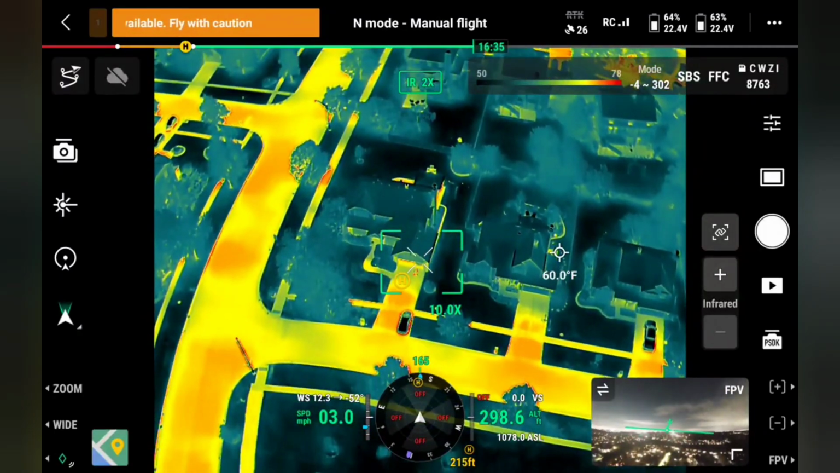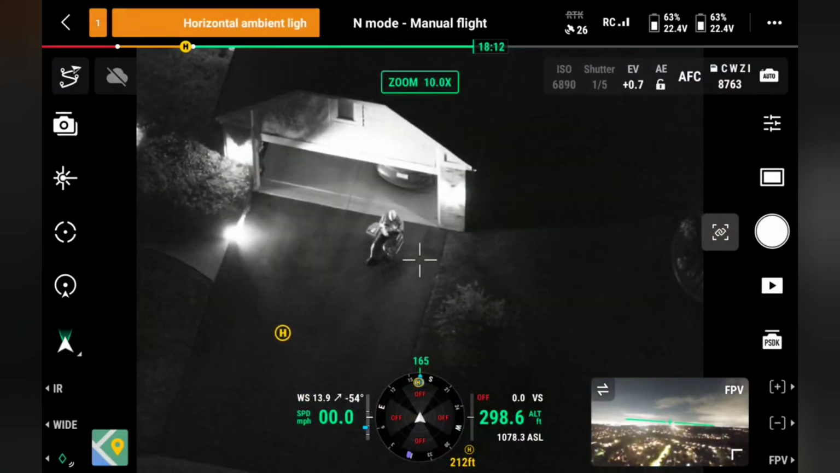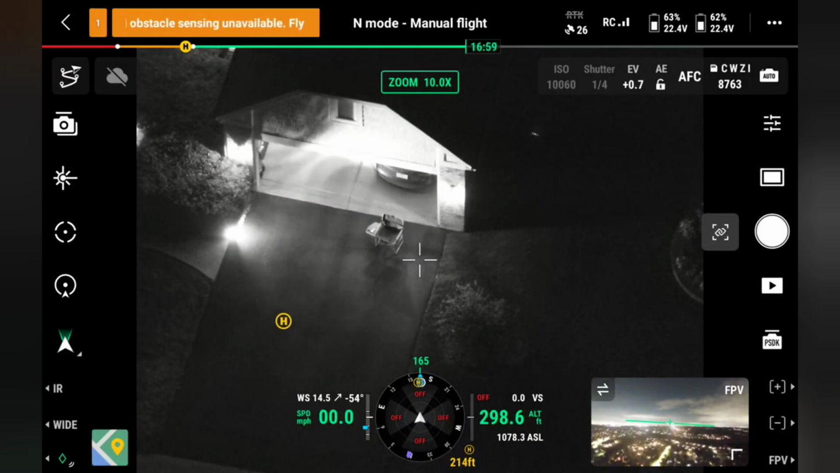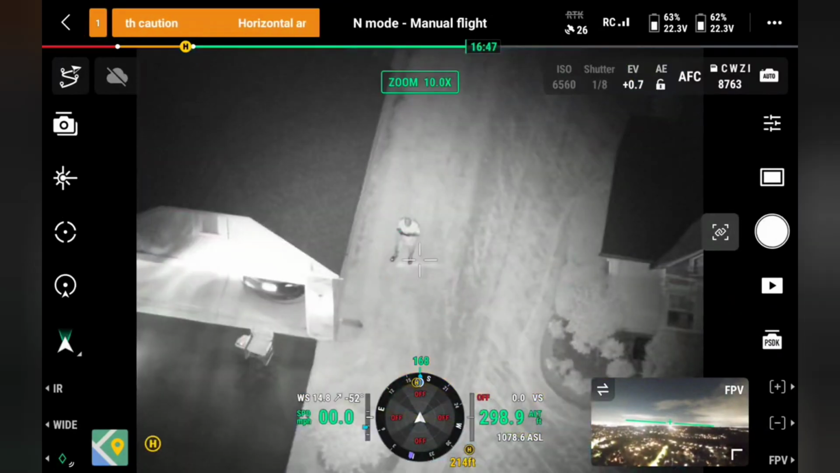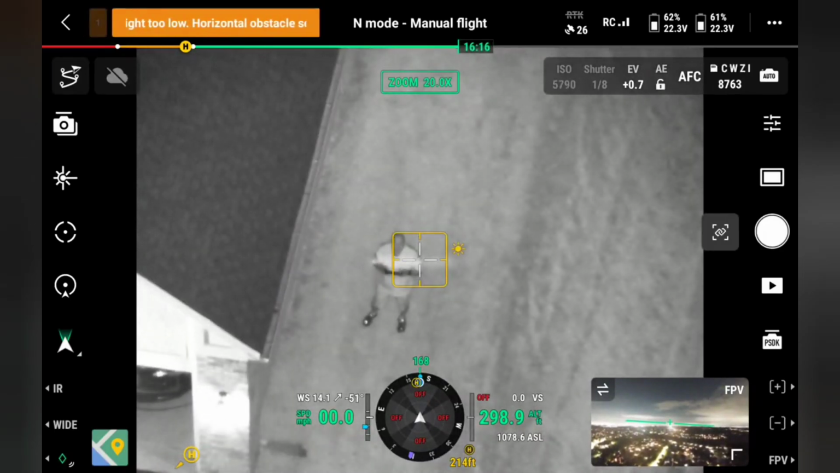Now I'm sitting in the bright here, so I don't even need the spotlight, but if I were to walk into the dark shadows where all you can see is my controller, and turn it on, that's pretty clear.